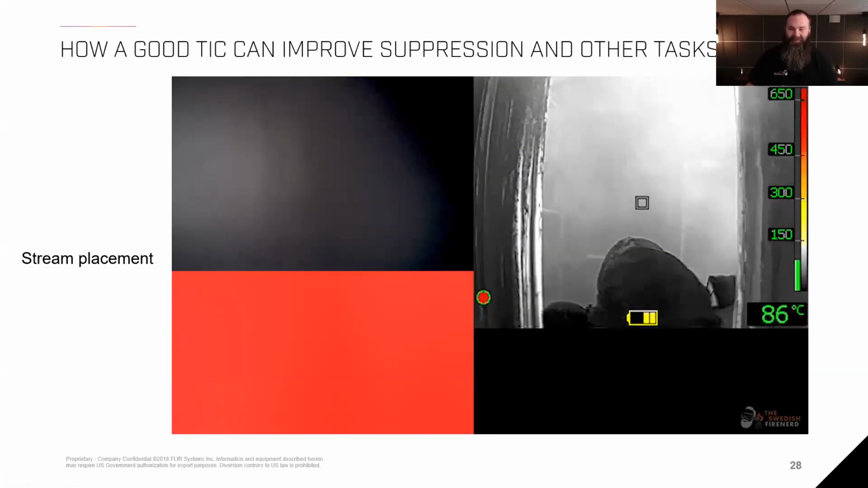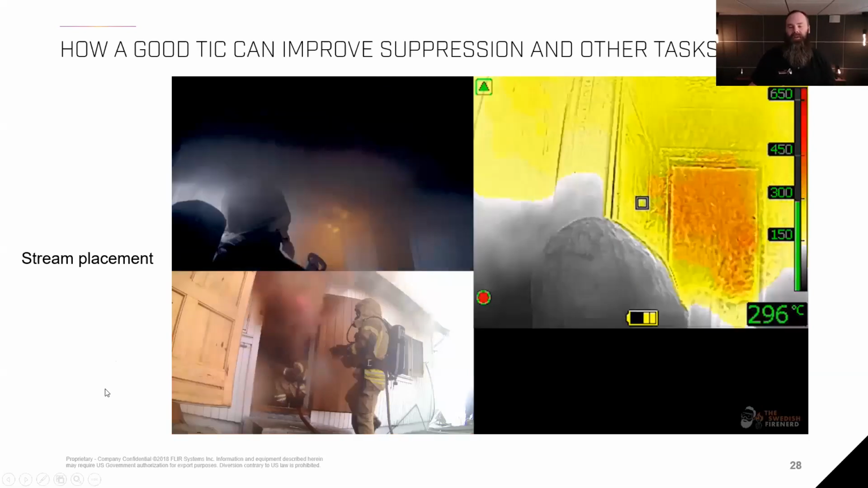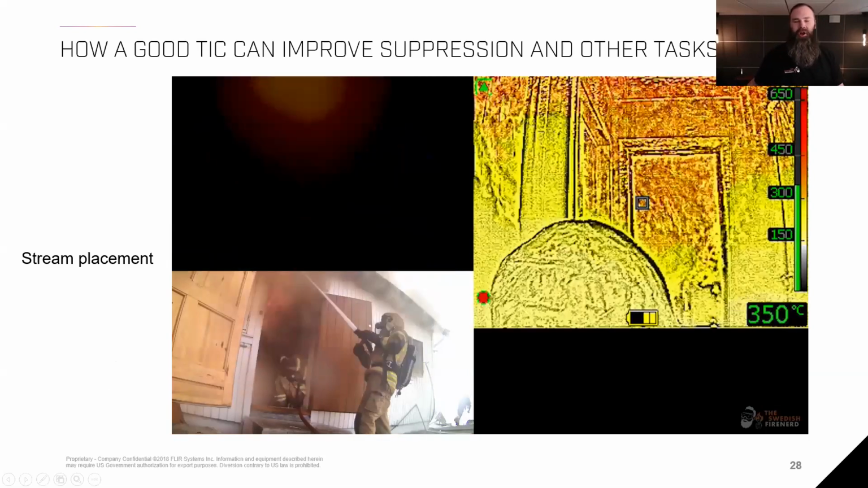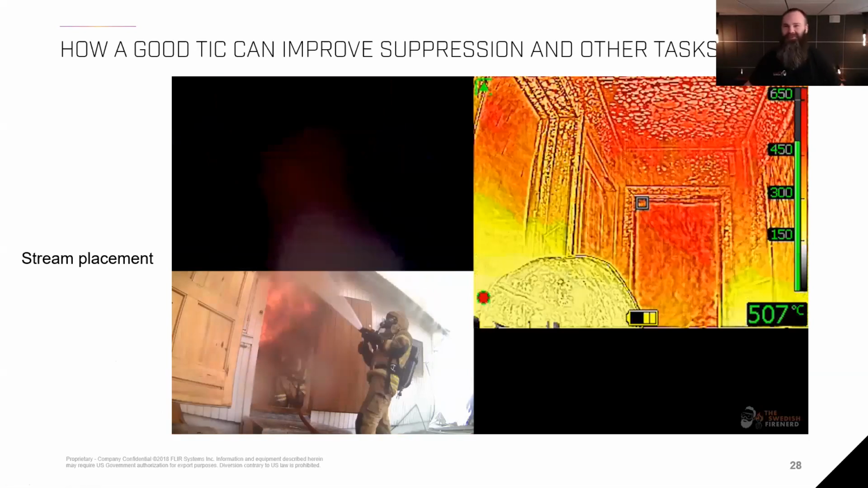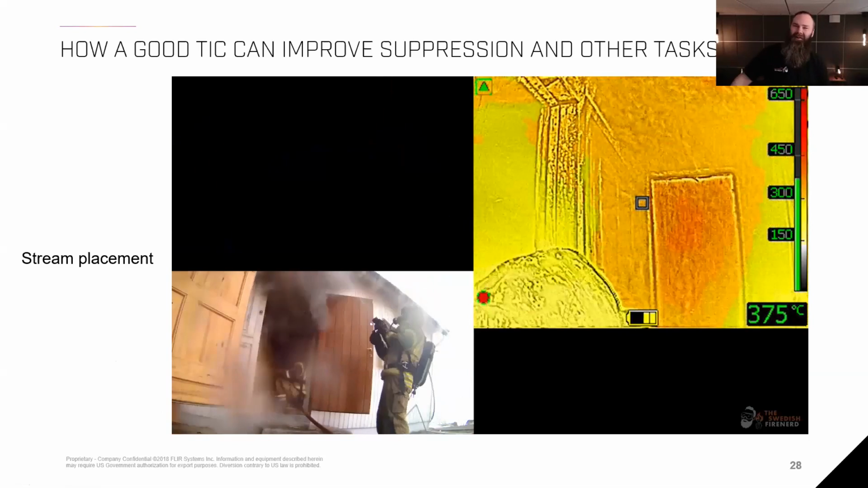I can't see if we're effective or not. But with the thermal imager, I can show that this is what is happening. And we can discuss nozzle practice, like stream shapes, straight stream versus fog and so on. We'll not get into that now.